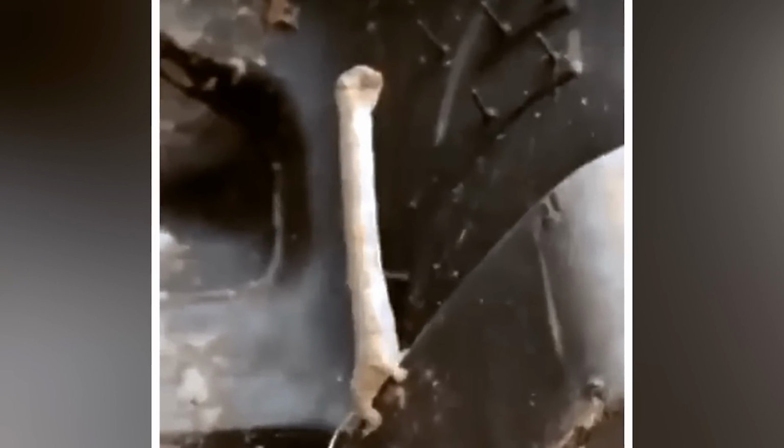Prehistoric puzzle. Think dinosaurs are extinct? Think again. A mind-bending video uploaded by a stunned Reddit user will make you question everything. Meet the mysterious long-necked creature that's got everyone talking. With its tiny lower body, slender tail, and, dare we say it, dinosaur-like appearance, this reptilian enigma has left experts and enthusiasts alike scratching their heads.